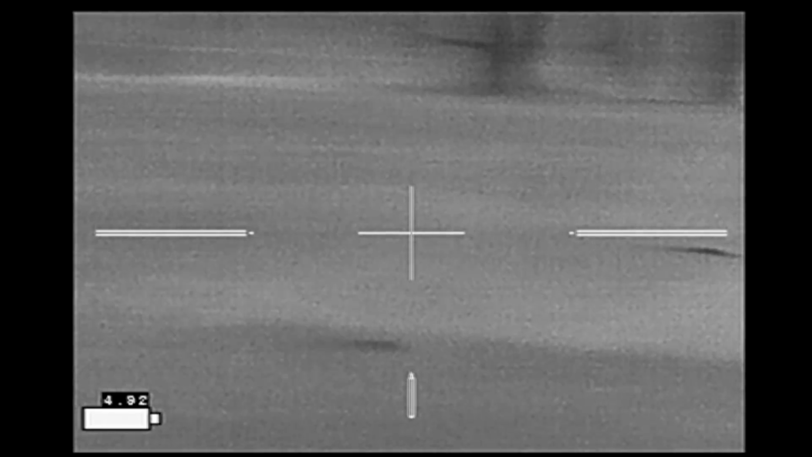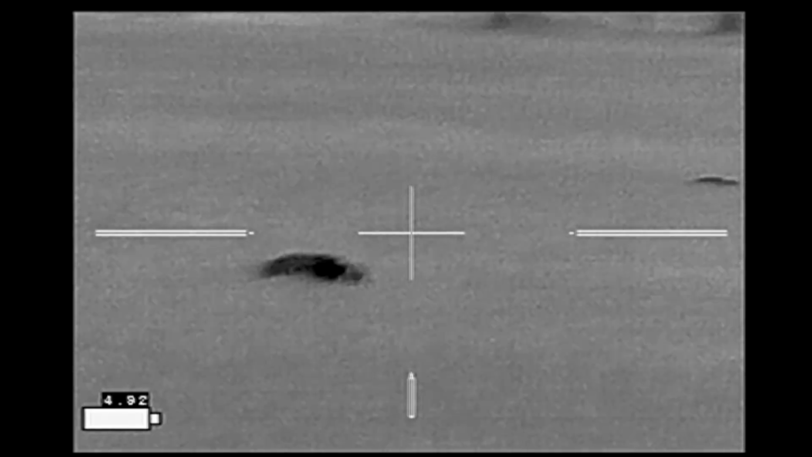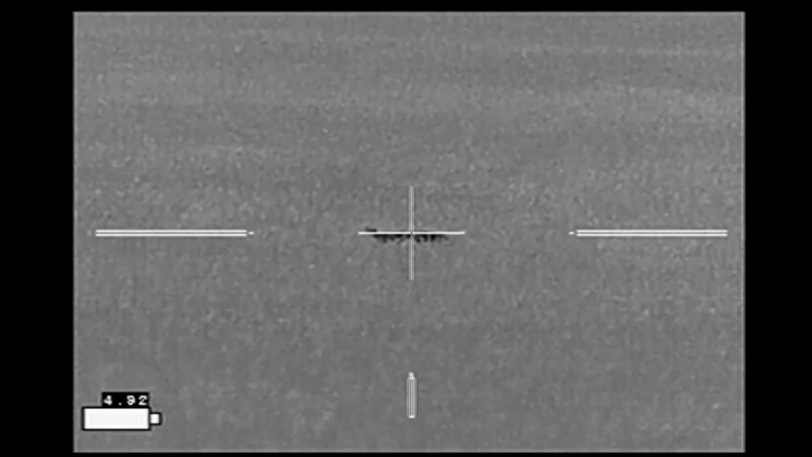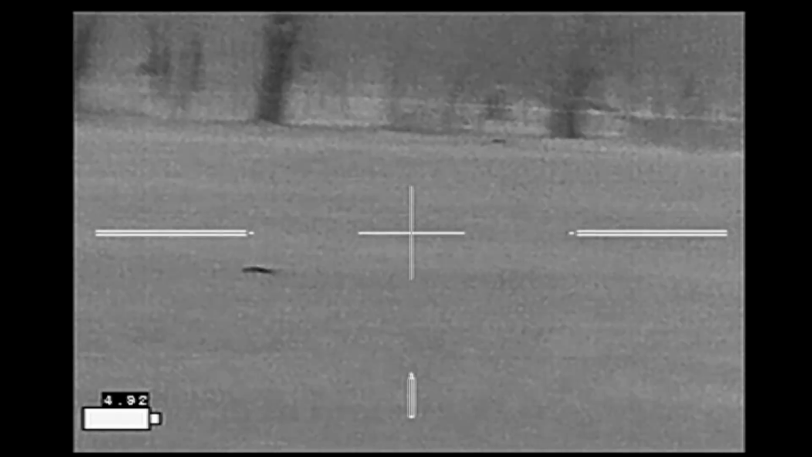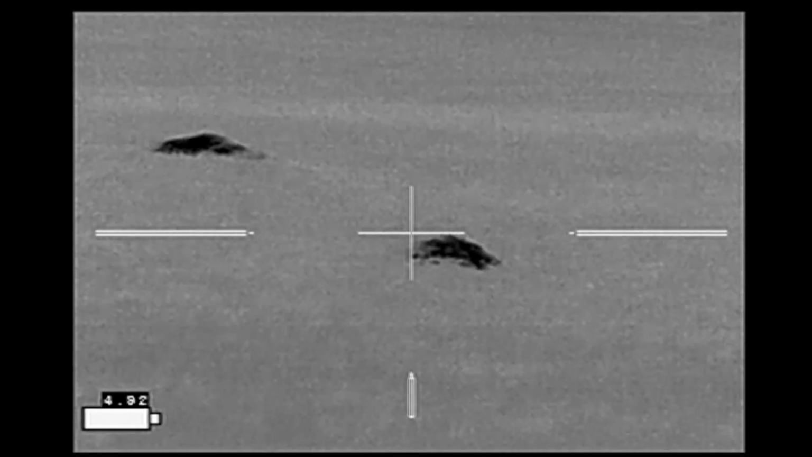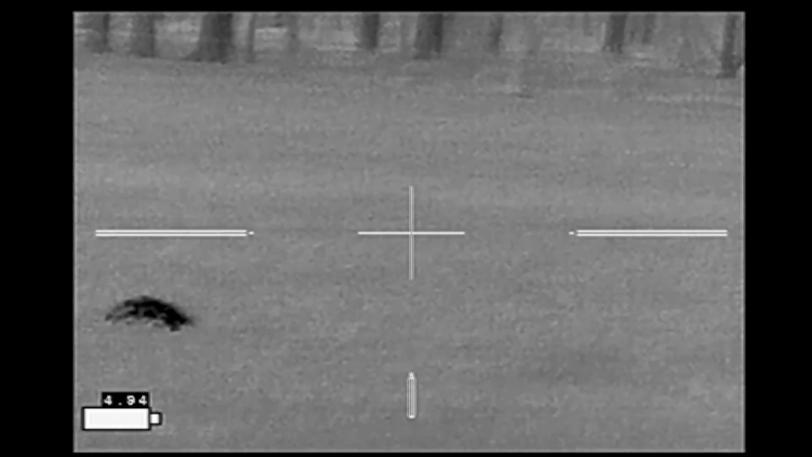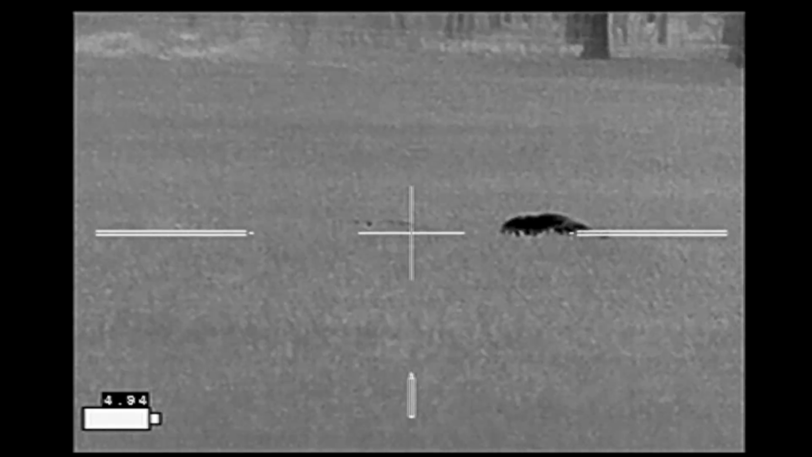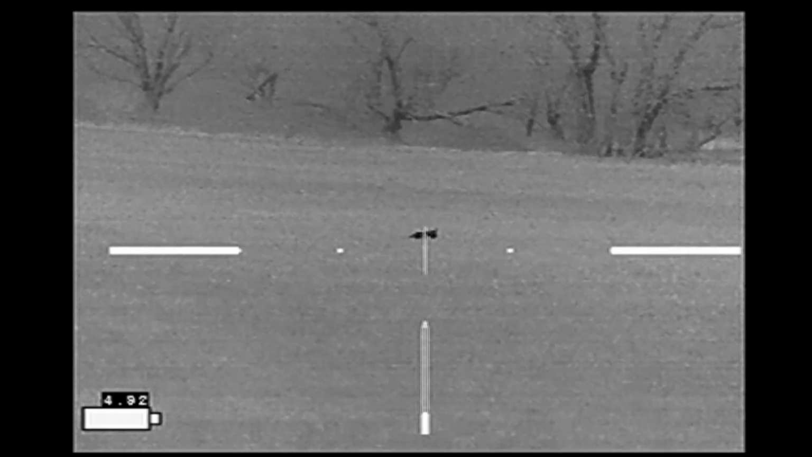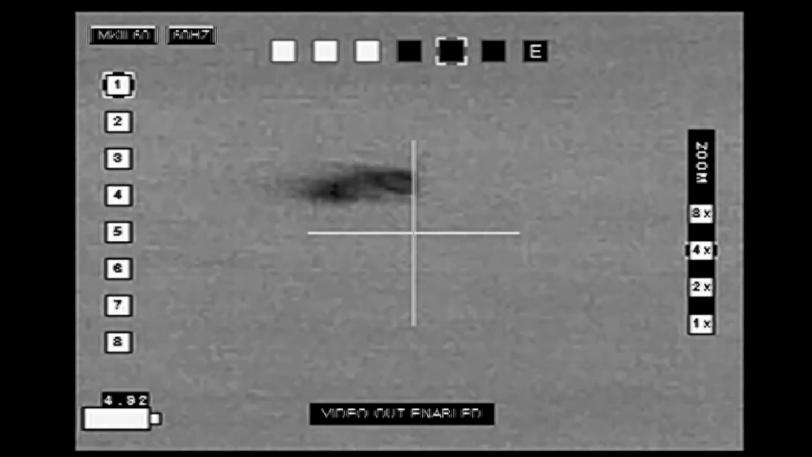Well, one left up. Well, we got 1, 2, 3. 1, 2, 3, 4, 5, 6, 7. We didn't get 8? That one, yeah, he's up. On the left? You gonna shoot him?